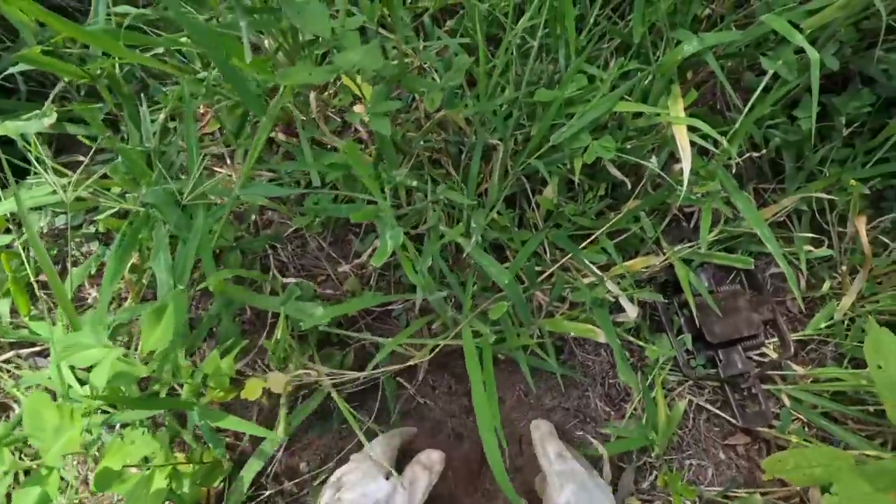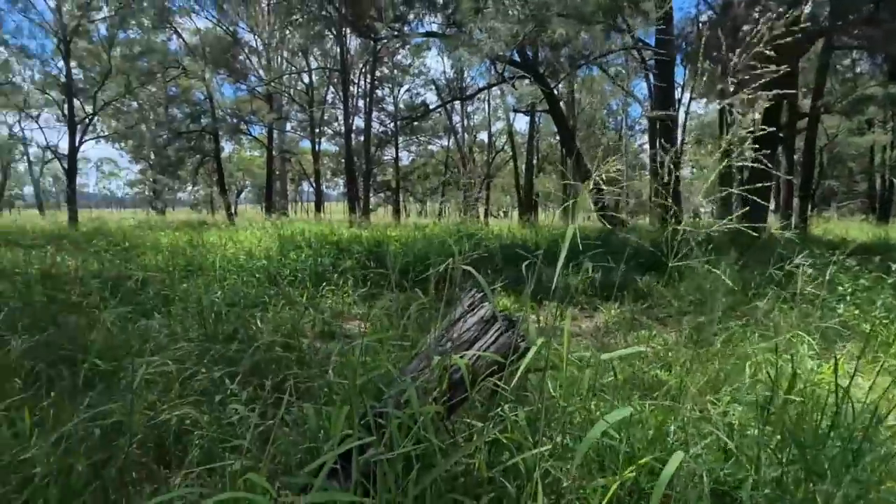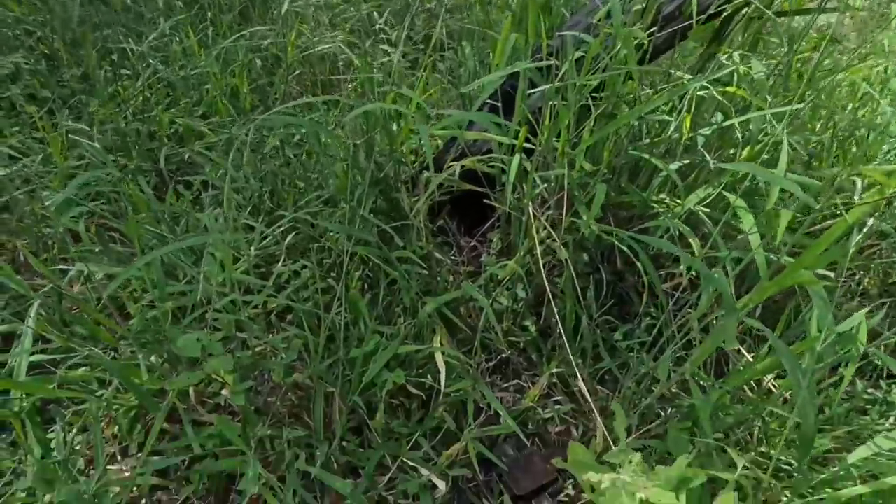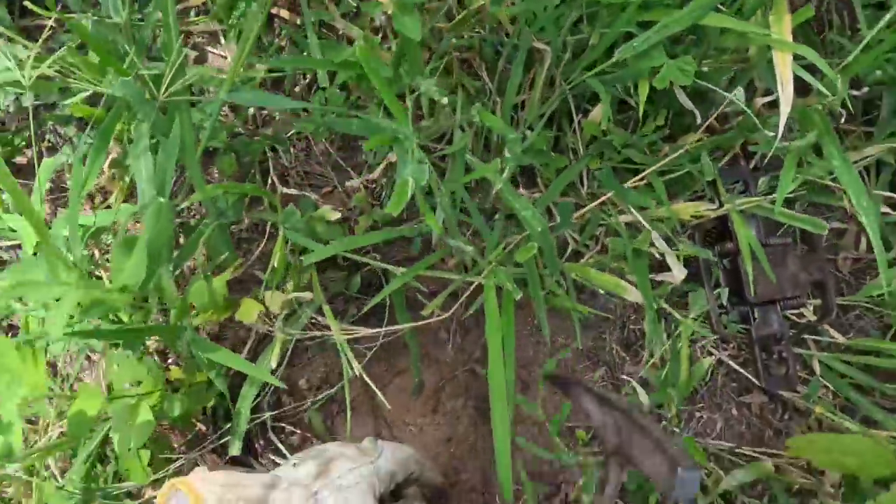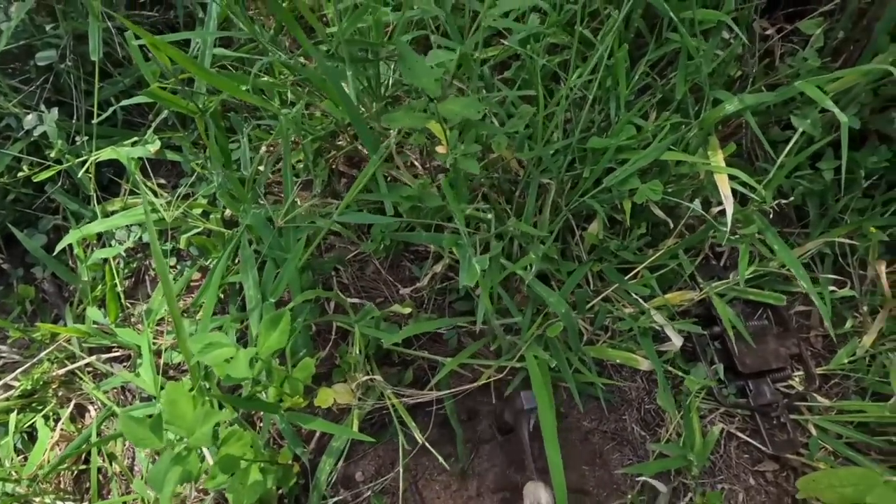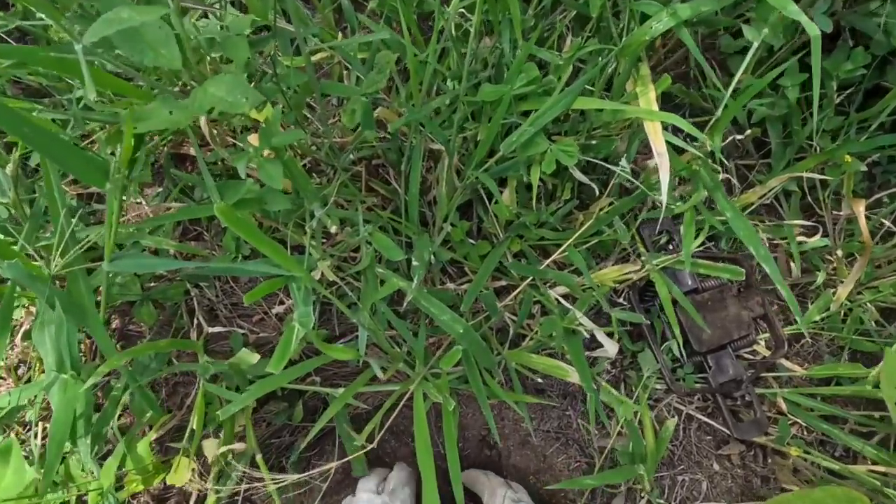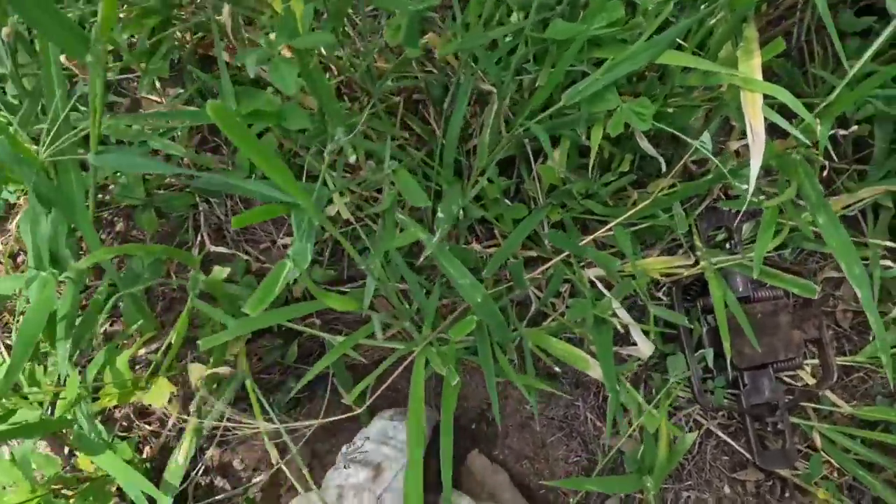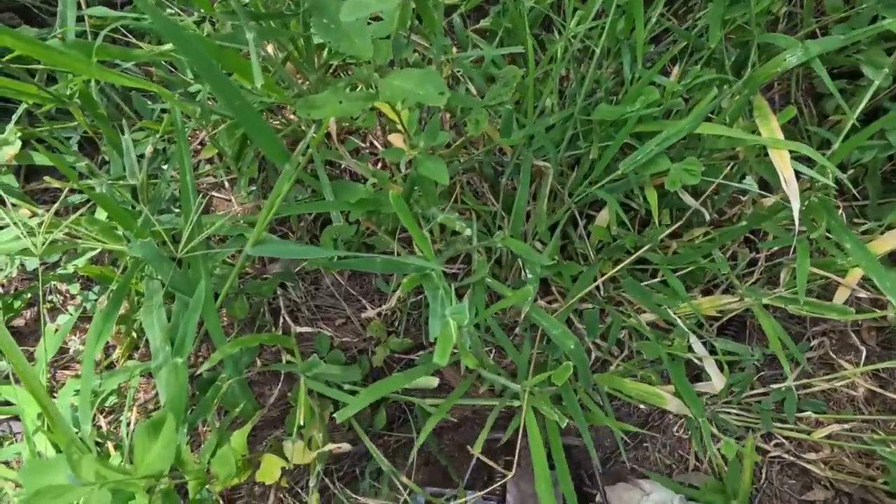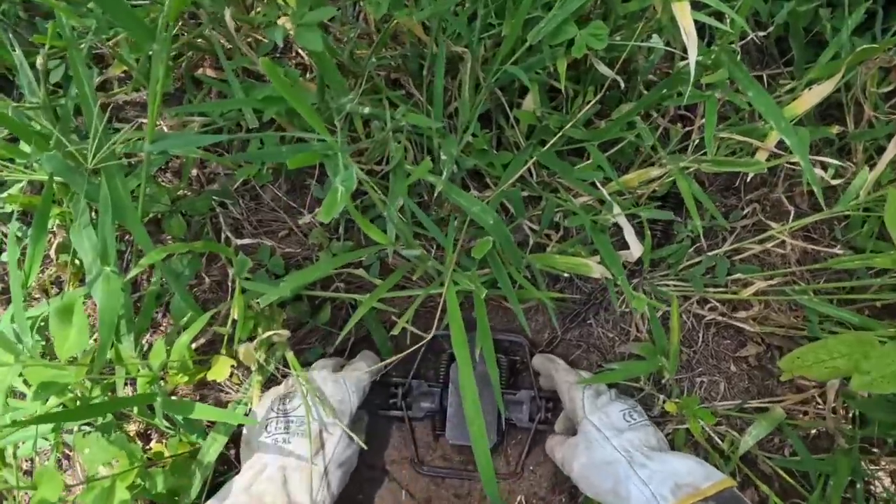Okay, I'm just putting another trap in here next to the track on the upwind side, and just tying off on this little old post here. Now, thankfully the soil there is pretty sandy, which makes it a lot easier to put your sets in. Those ones I did in the gully back there before, so easy I didn't even need a hammer, you just dig them up with your hand.